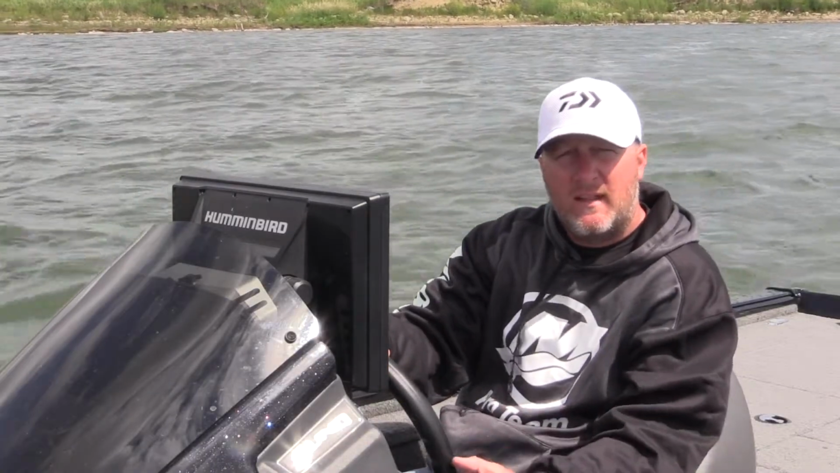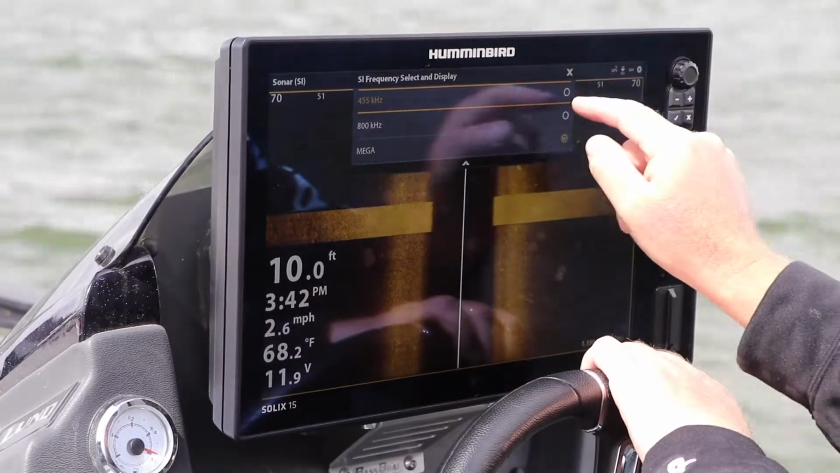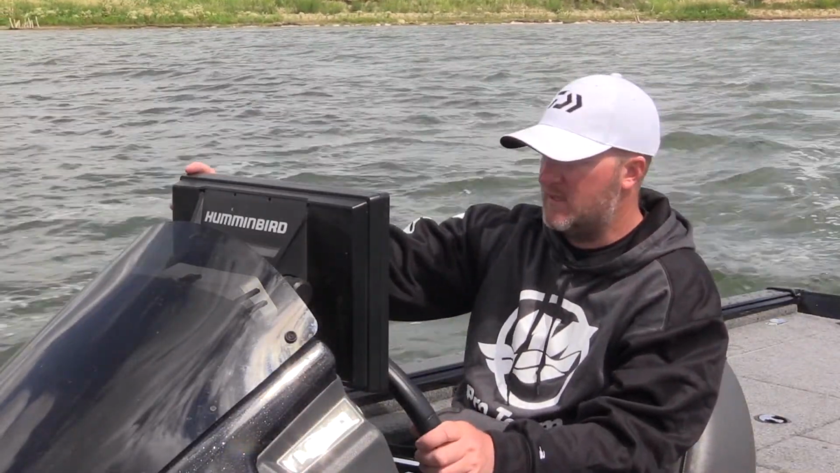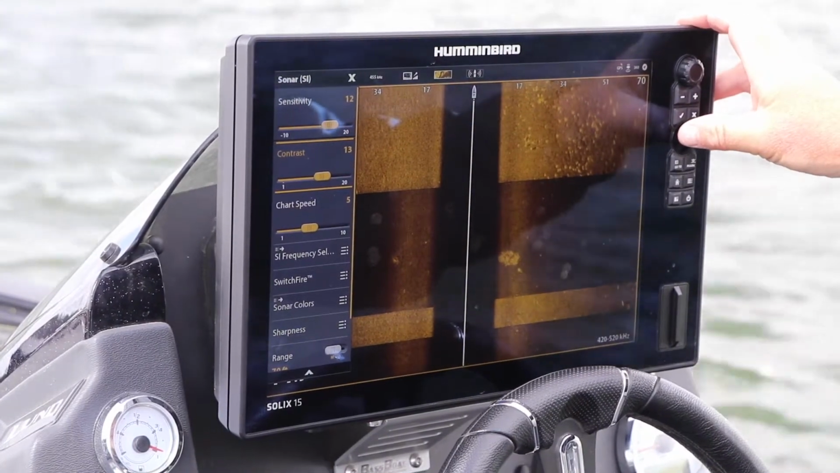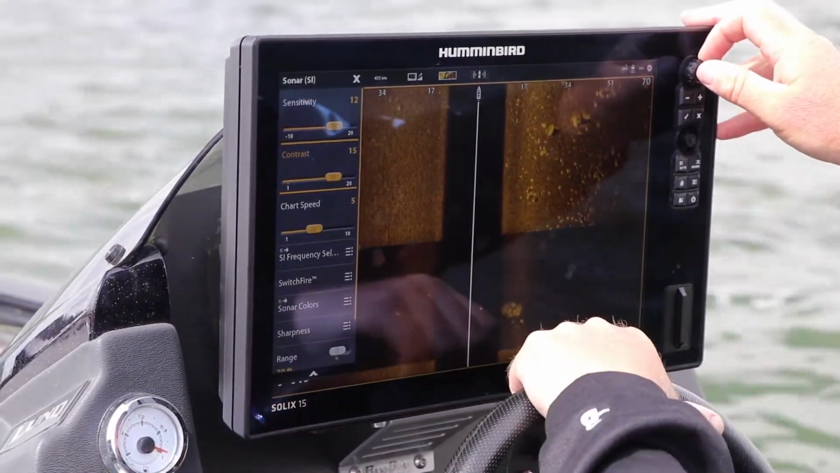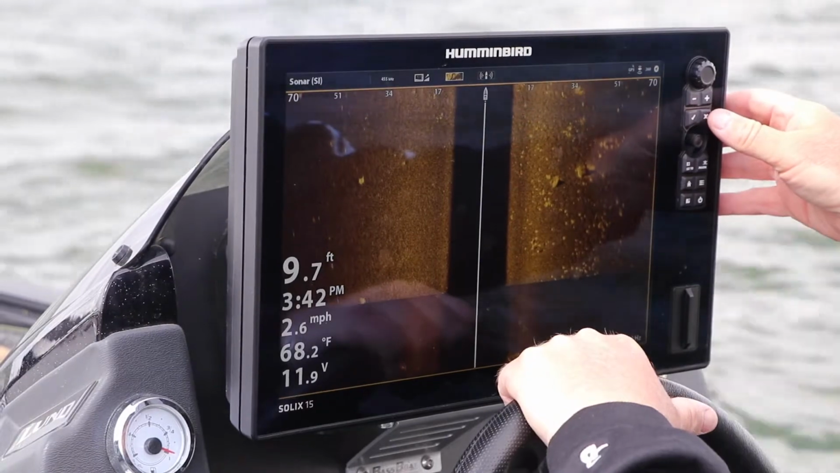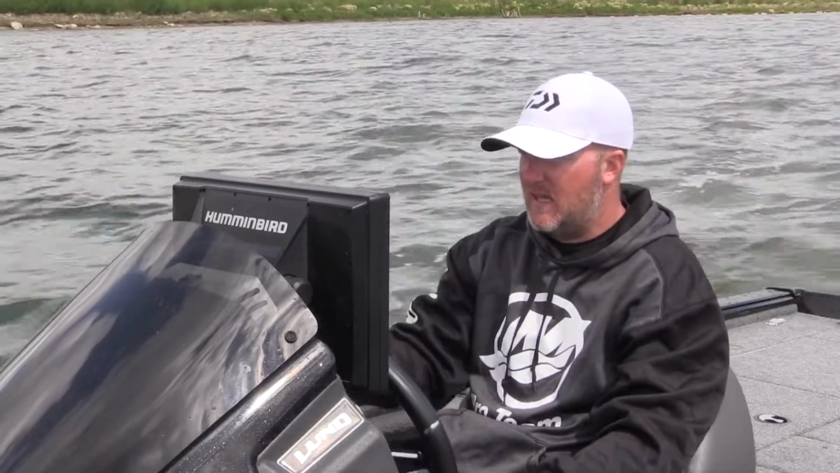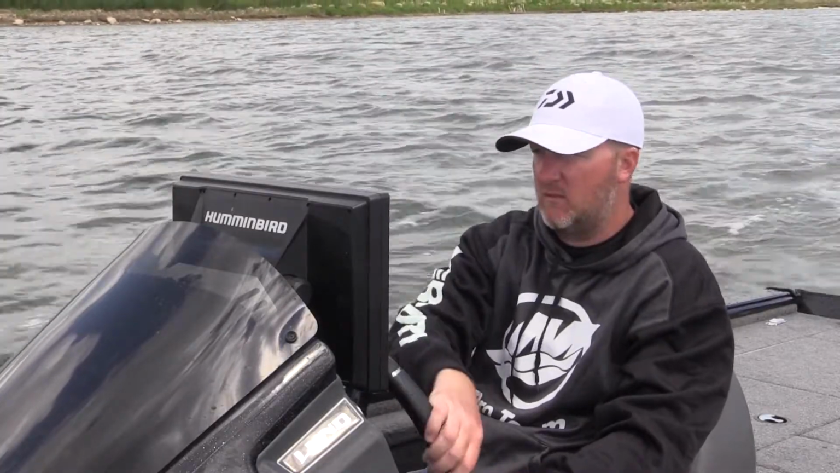Okay, so we just ran over all that structure with our Mega imaging. We're gonna switch it quick to 455 and go over the same general area just so we can see what the difference is when we see those rocks and boulders. With 455, I'm going to set my sensitivity a little lower and bring my contrast up just a little bit. So I'm at 12 sensitivity, 15 contrast, and I'm going to slow the chart speed down to match my miles per hour a little better. And we're just going to scan over this and see what those gravel patches and big boulders look like.